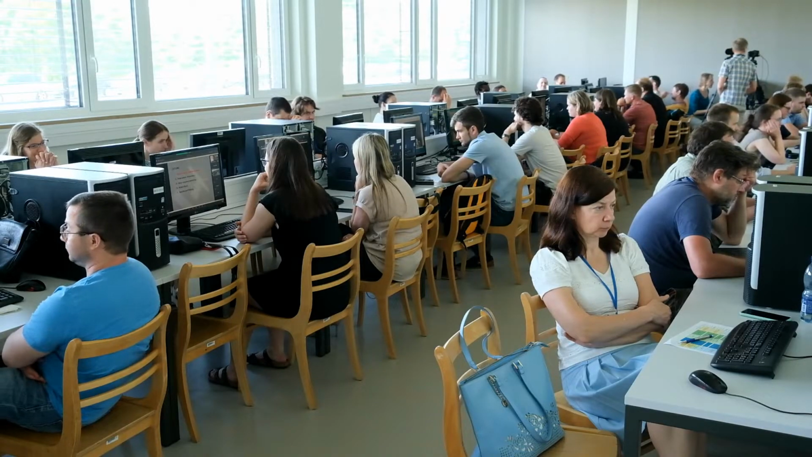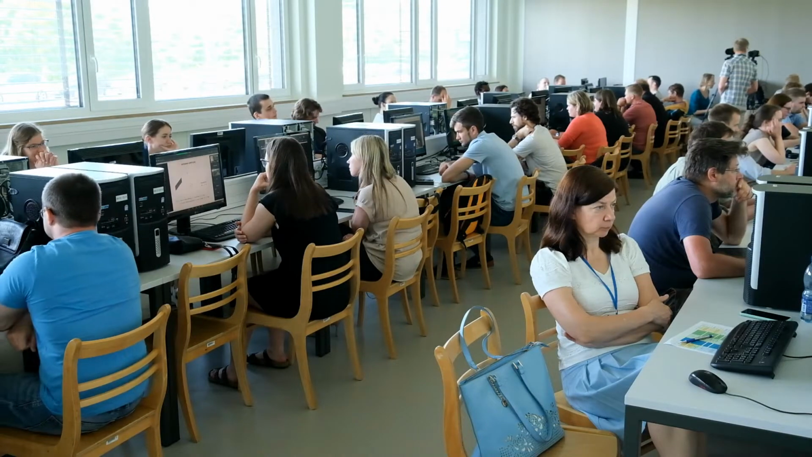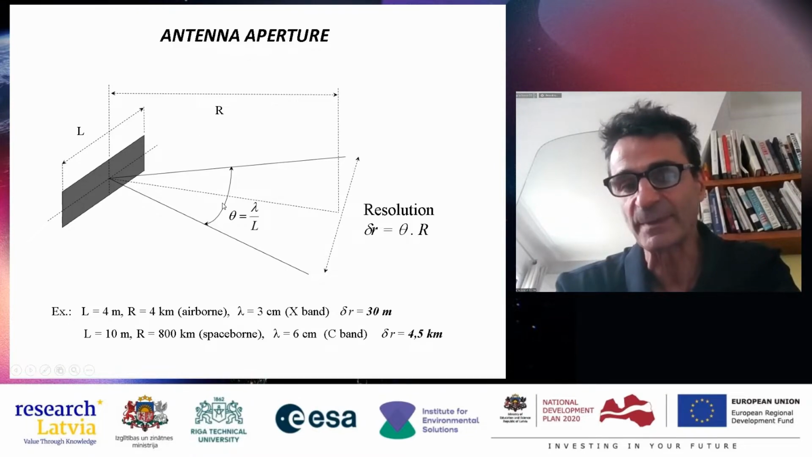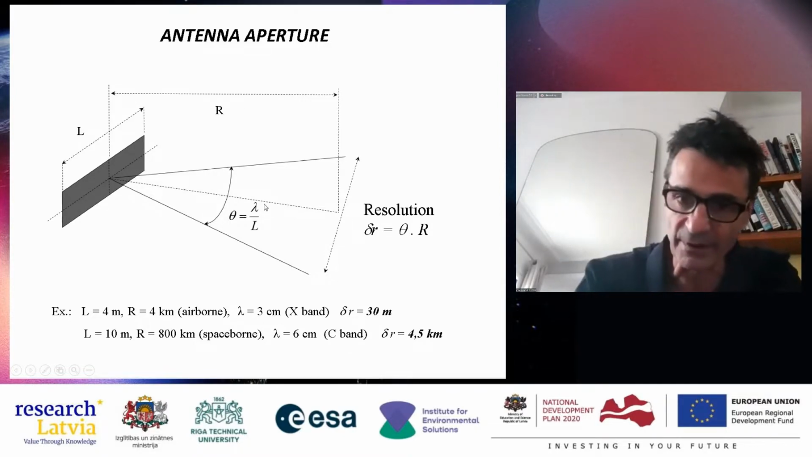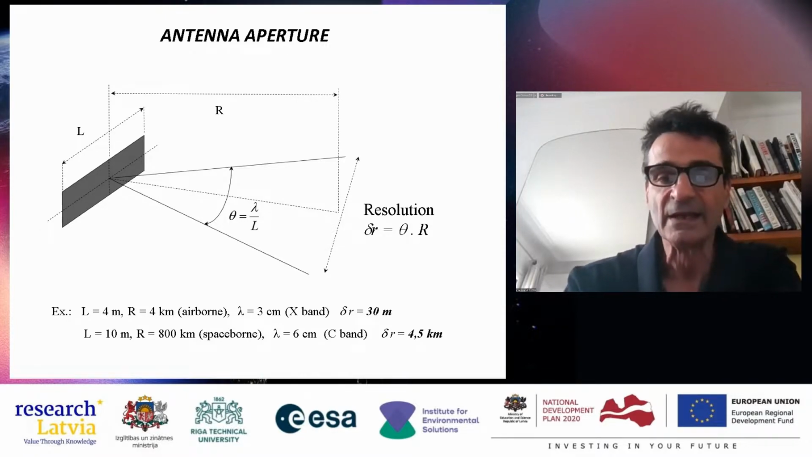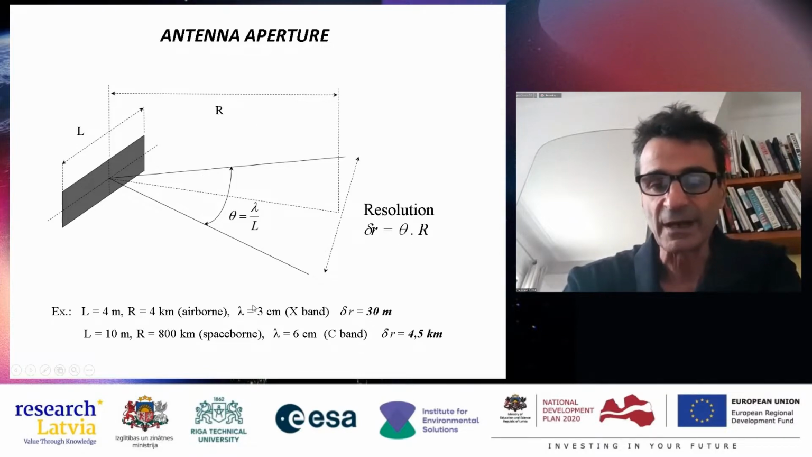So, radar imaging and spatial resolution. A first basic thing to know is the aperture of an antenna. An antenna radiates in an angle which corresponds to the ratio of the wavelength at which the antenna operates and its dimension in the plane in which you are focused.